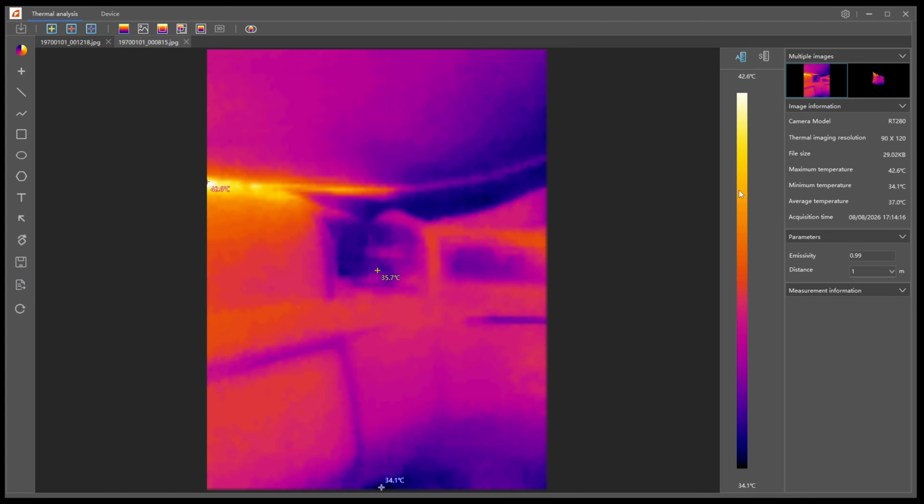Now on the right side, we have a couple other things. We've got information. So we've got the camera we used, the thermal imaging resolution, maximum temperature, minimum temperature, and average temperature, and when the picture was taken. We also have some parameters, which you can adjust the emissivity and the distance. So here I was about a meter away from the vent, so I'm going to leave it at that. But depending on how far you are, it will recalibrate a little bit.